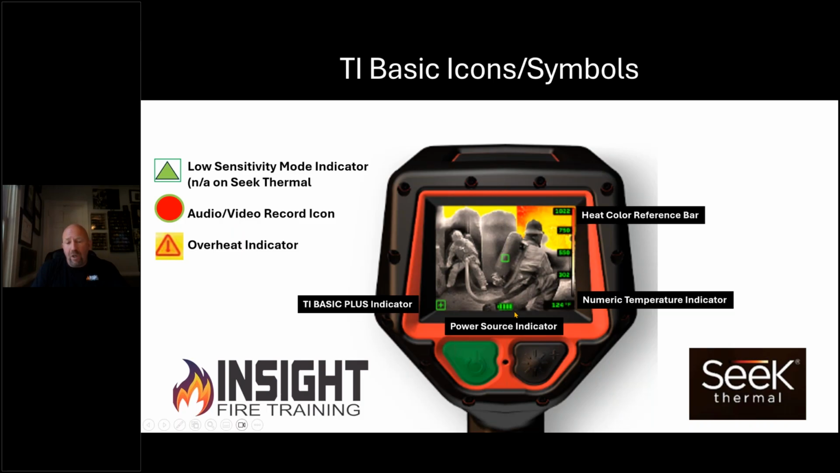If your camera shows a red flashing bar, you have typically less than a few minutes left of battery life. Some of them are 5 minutes, some of them are 30 minutes. But I would tell you, if the battery bar is flashing, you are in trouble. Don't go into a fire with less than 50% battery life. That's just my recommendation.